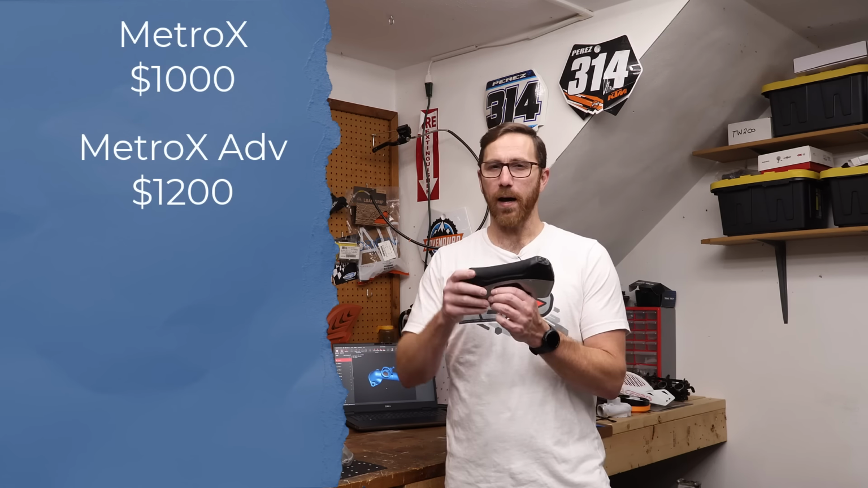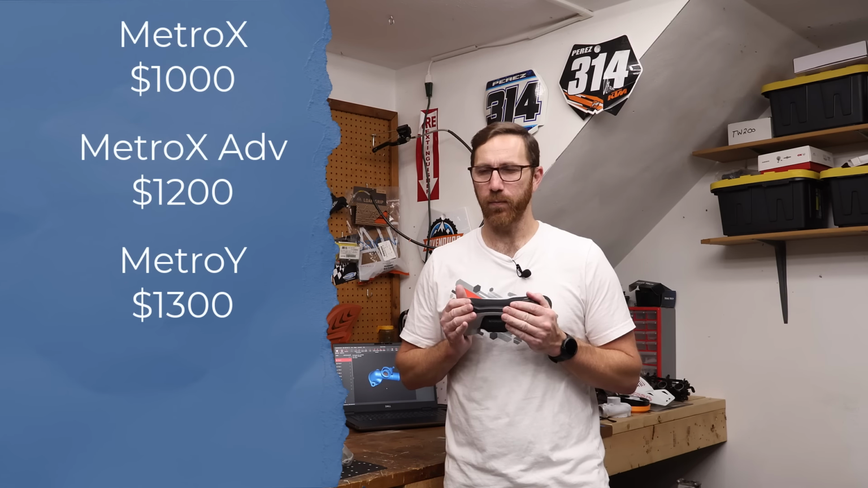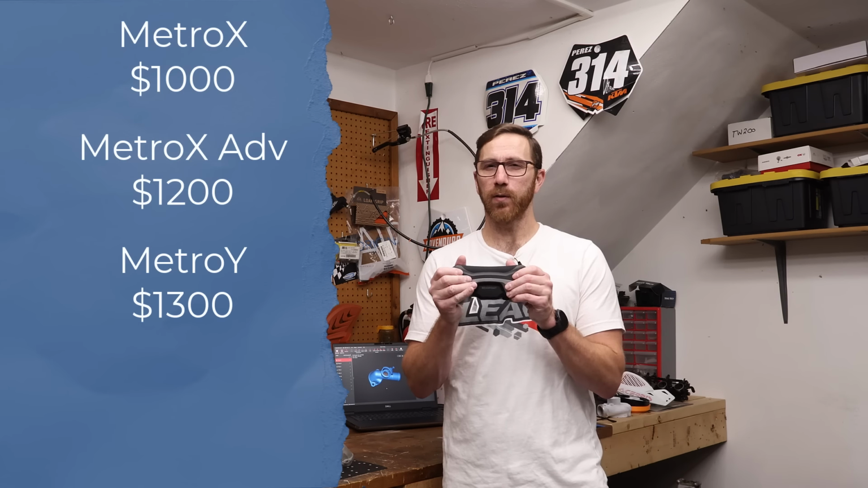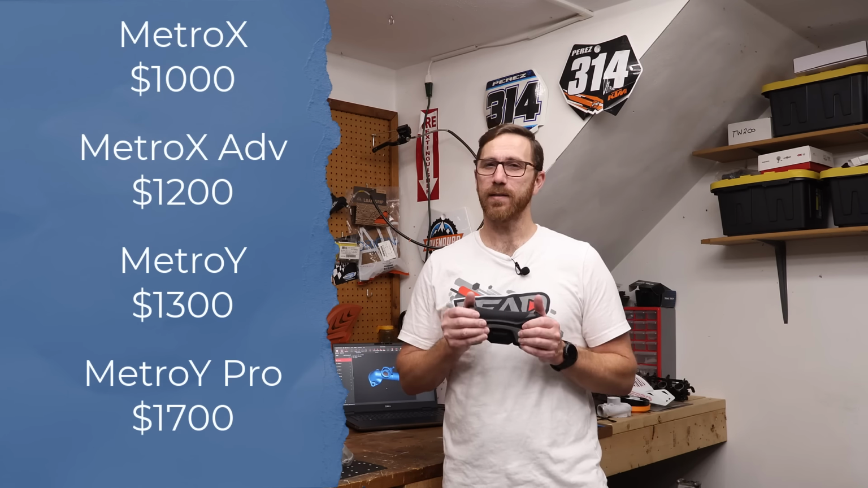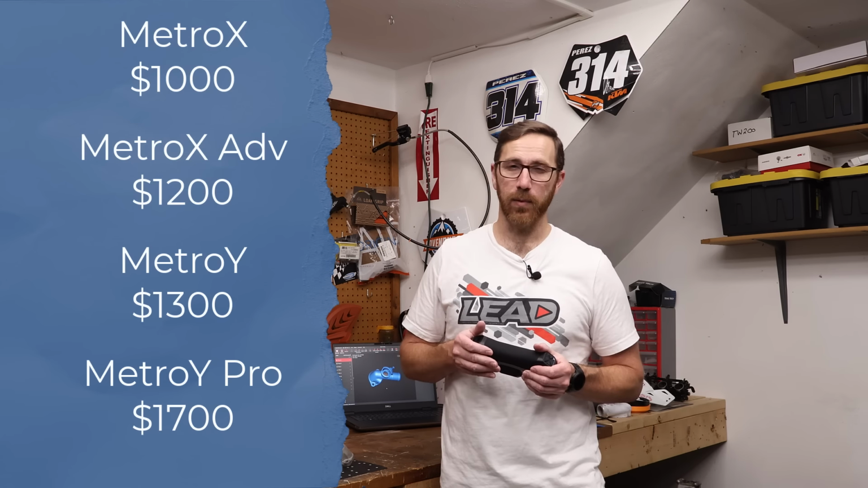Now, the MetroY base price is about $1,300. I think it's $1,200 and something. And again, it's laser only mode. There's no full field, there's no turntable. You're just getting a laser scanner. And the MetroY Pro is $1,700. I think it's like $1,759 maybe. It's some sort of weird number like that.